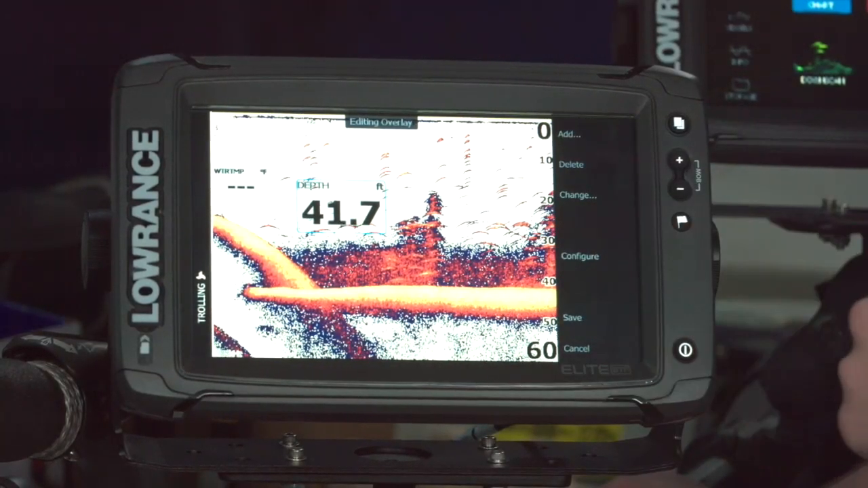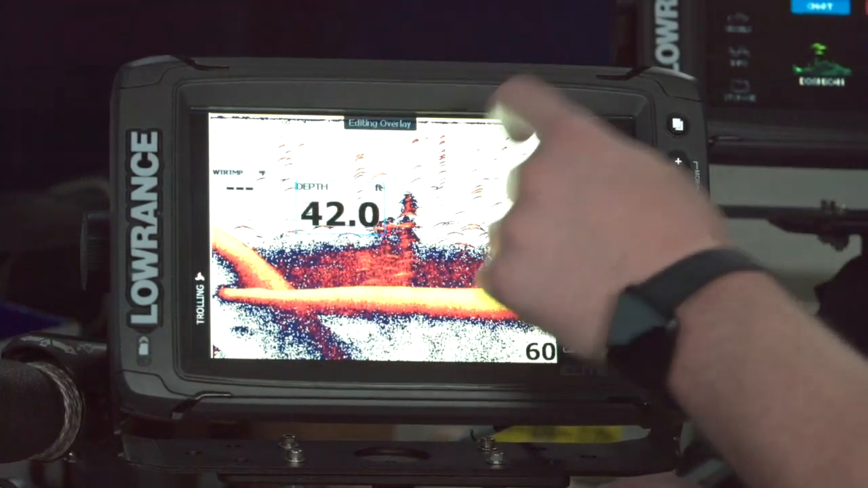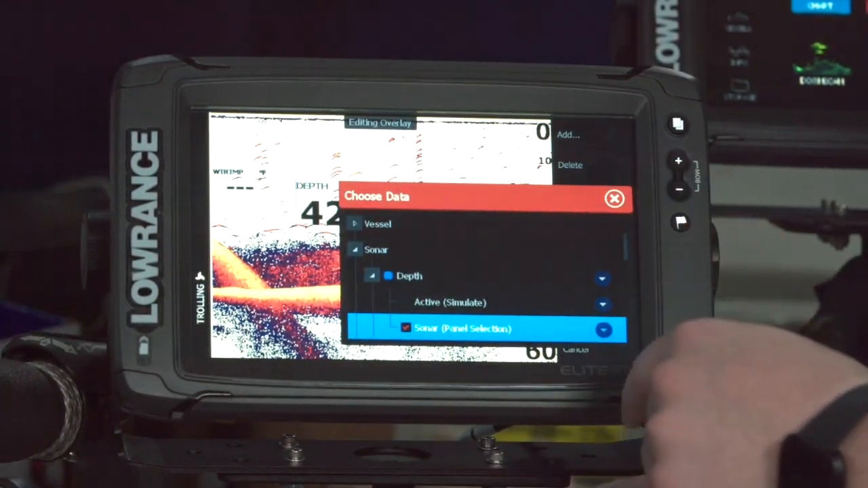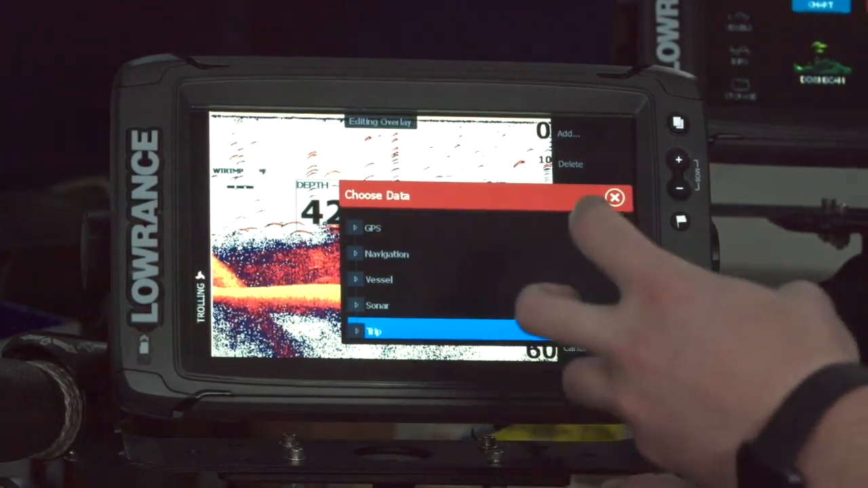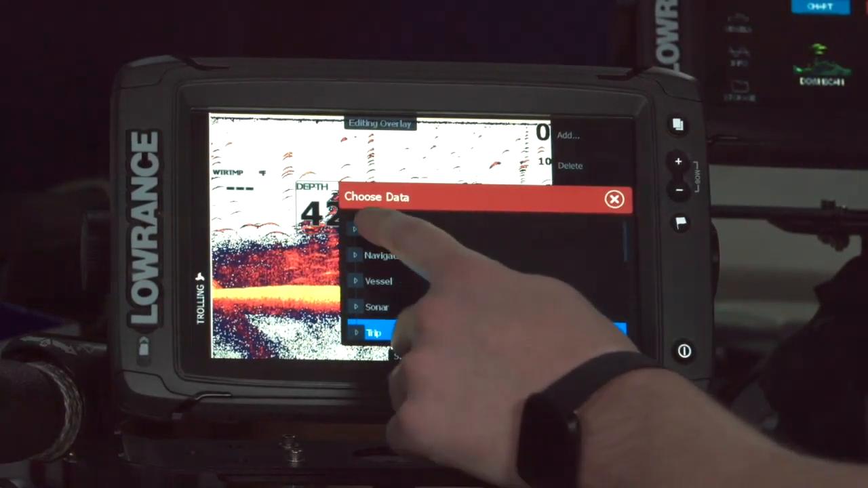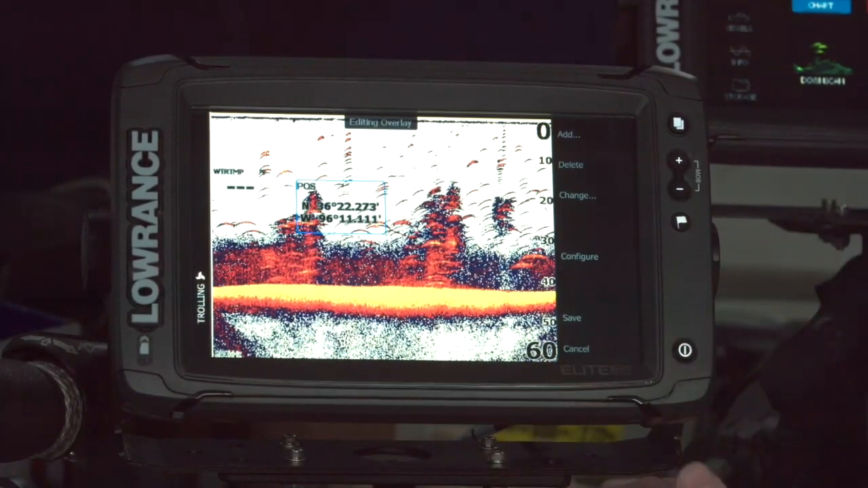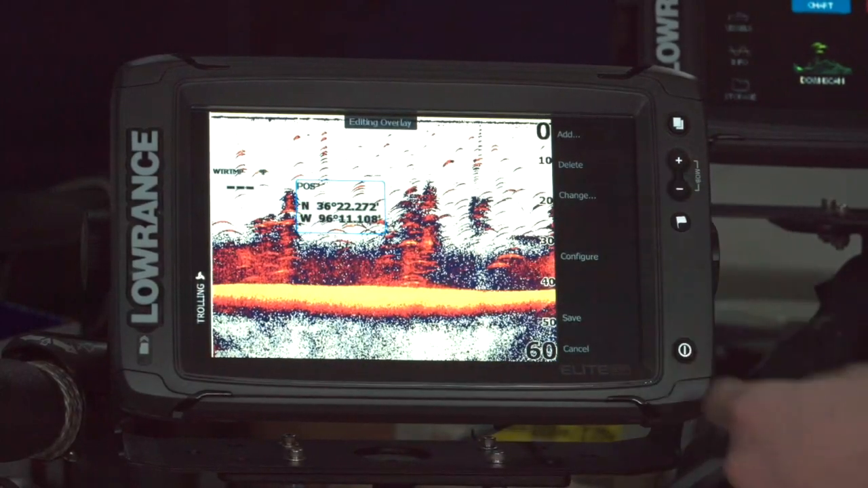So let's say I want to change this from depth. So all I have to do, if I want to change one I already have set up, I just hit the change button here. And now this will give me a box where I can go in and I can pick whatever data I have, and I can change that overlay to whichever one I want it to be. So let's say I want to put my GPS position up there. So I want to always have right on screen what my latitude and longitude are. So I just changed that there.